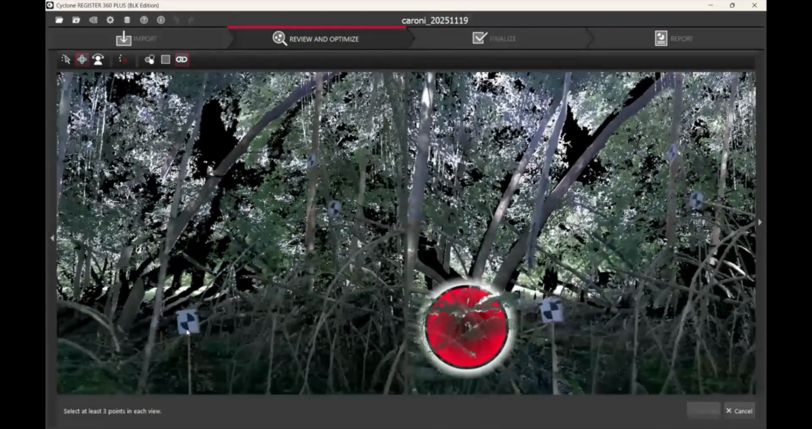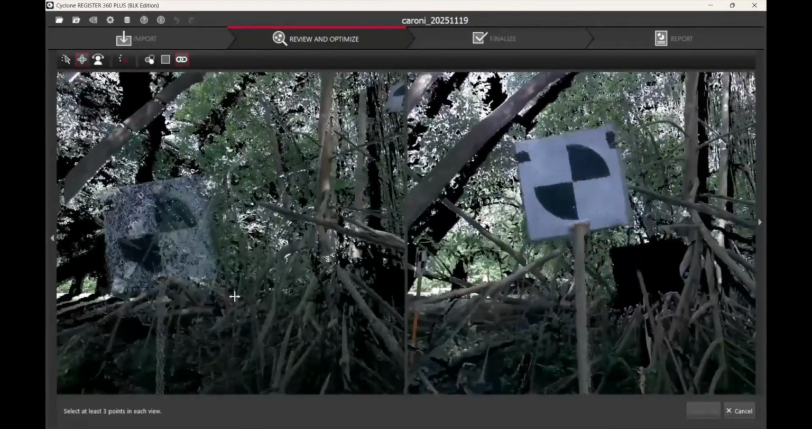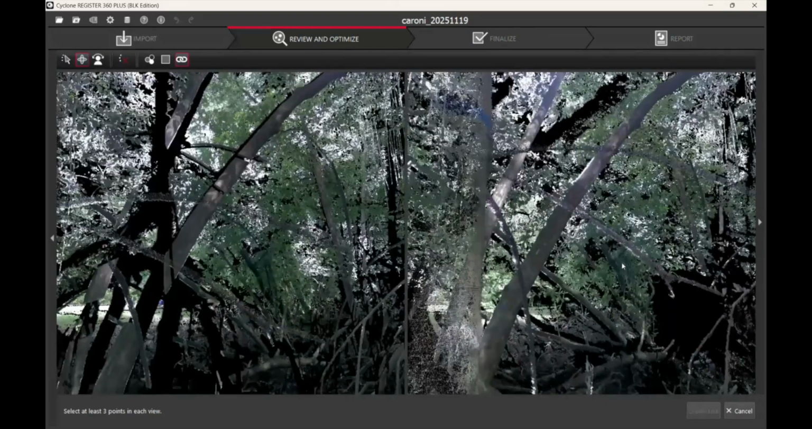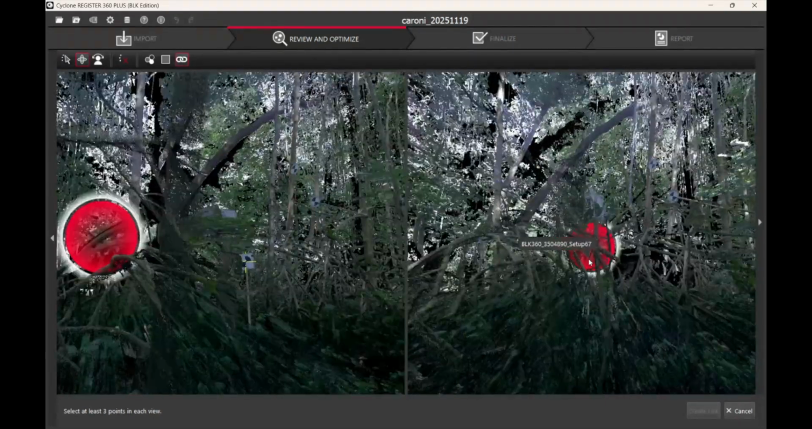So in orbit view, we can zoom in, position the center point of the target in front of black no data space and select the center point. And repeat the process for our scan which we're trying to combine in the right panel.